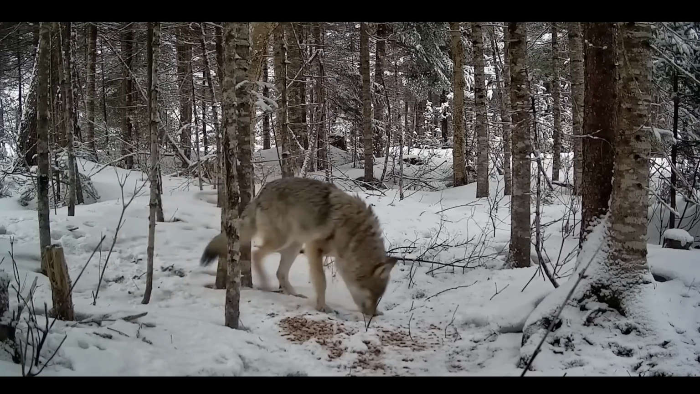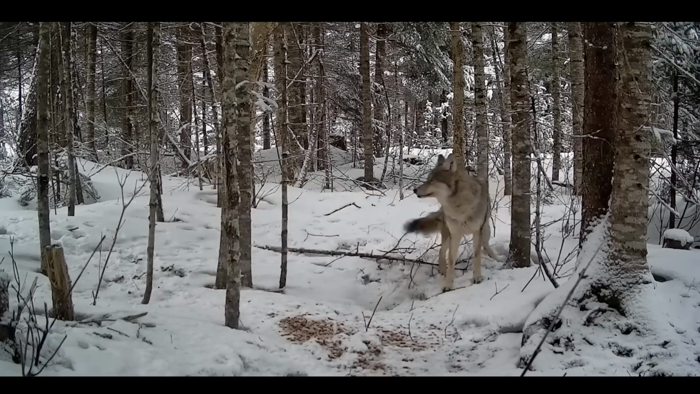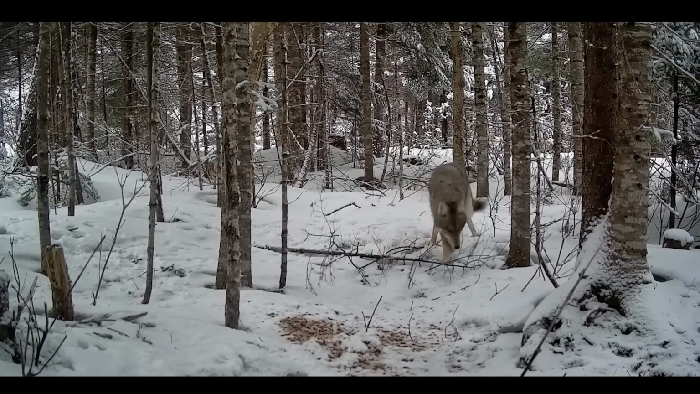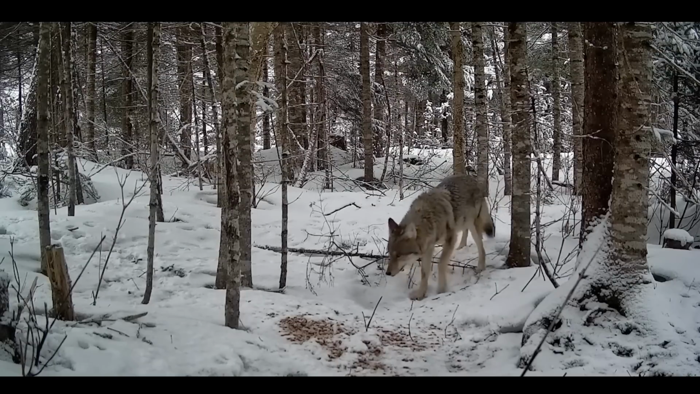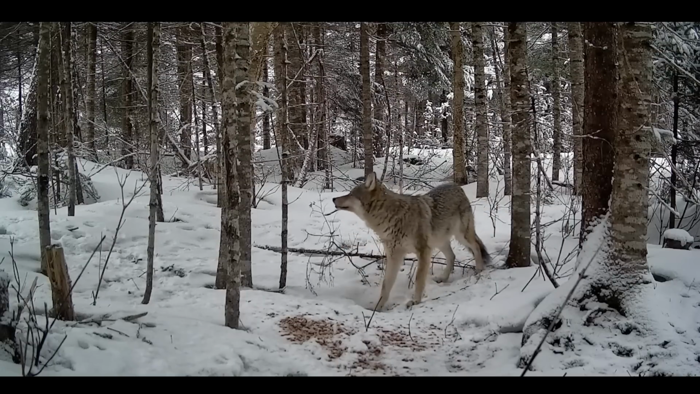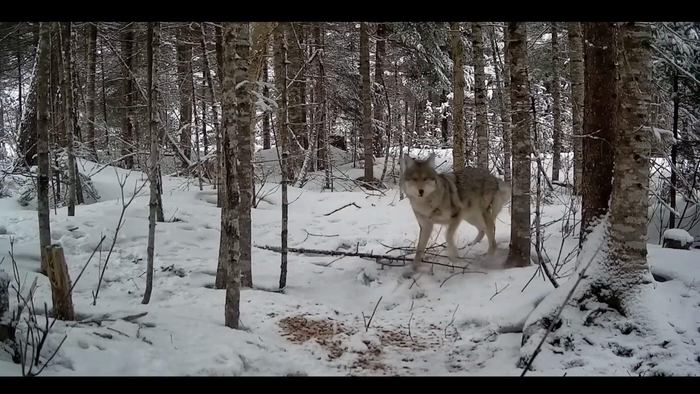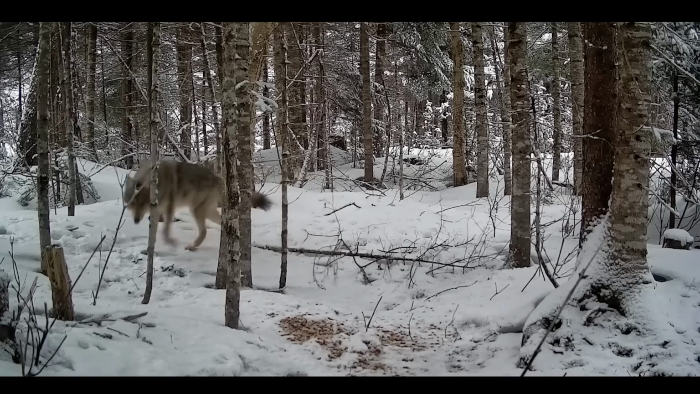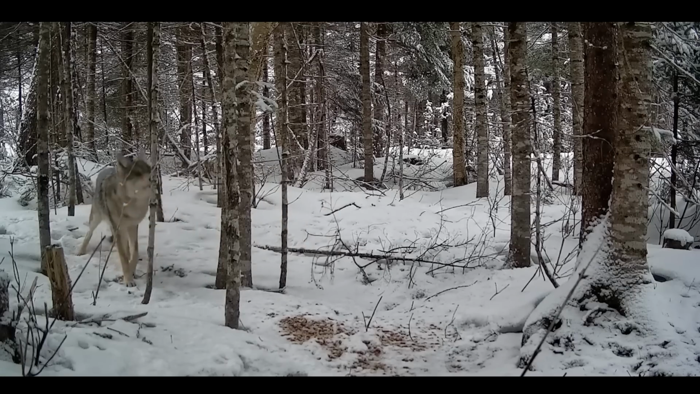At first it was convinced that what it smelled was underground, and so it decided to try and dig around. It then paced up and down, sniffing the region, intrigued by what caught its nose. Wolves have a very good sense of smell, and they use this as a way of communication, in a way to recognize pack members.